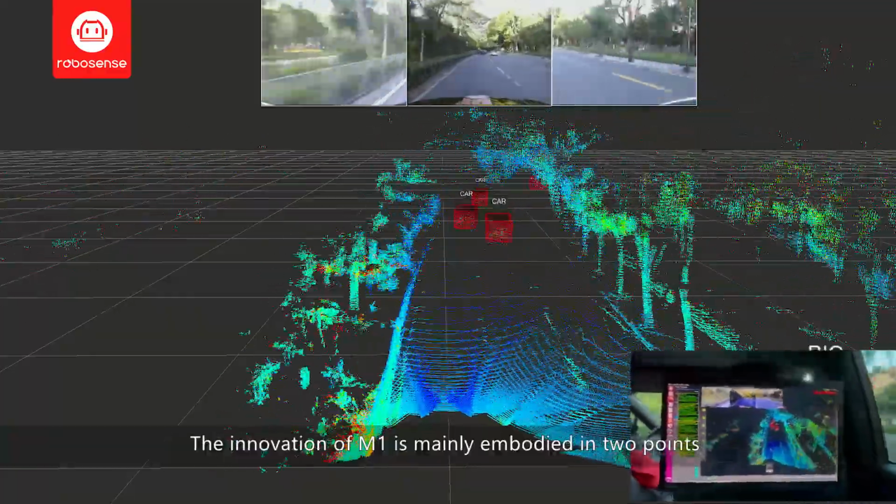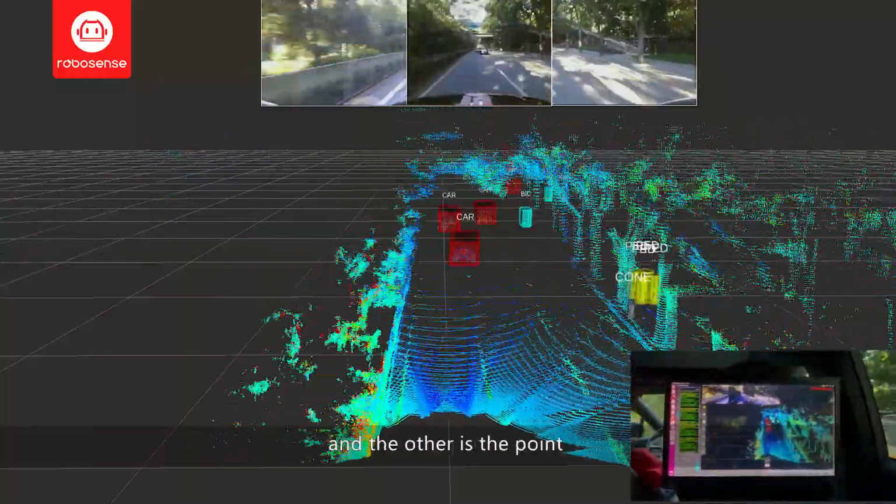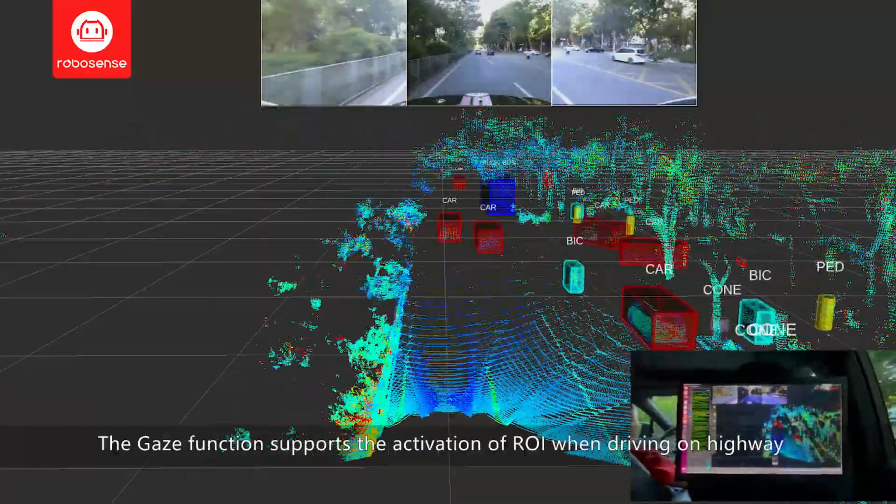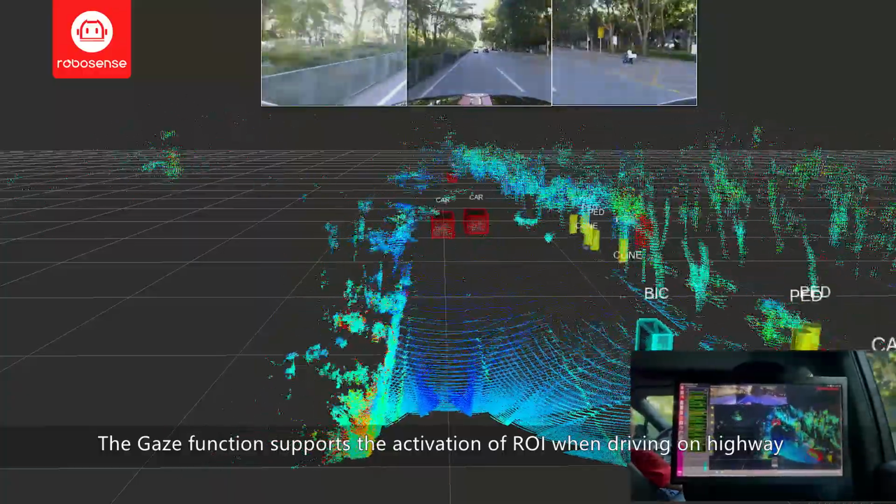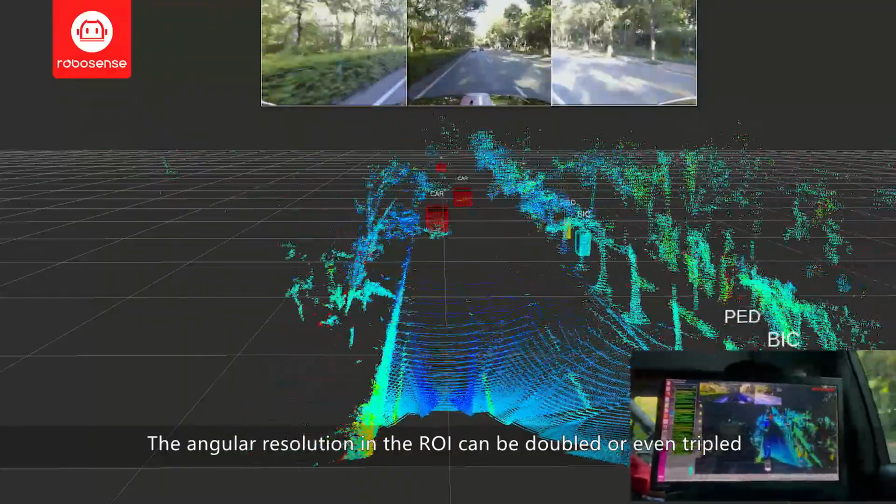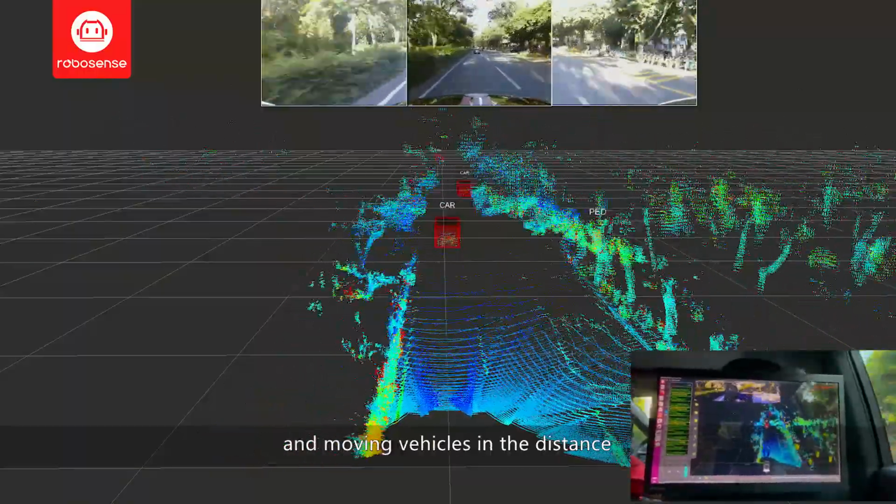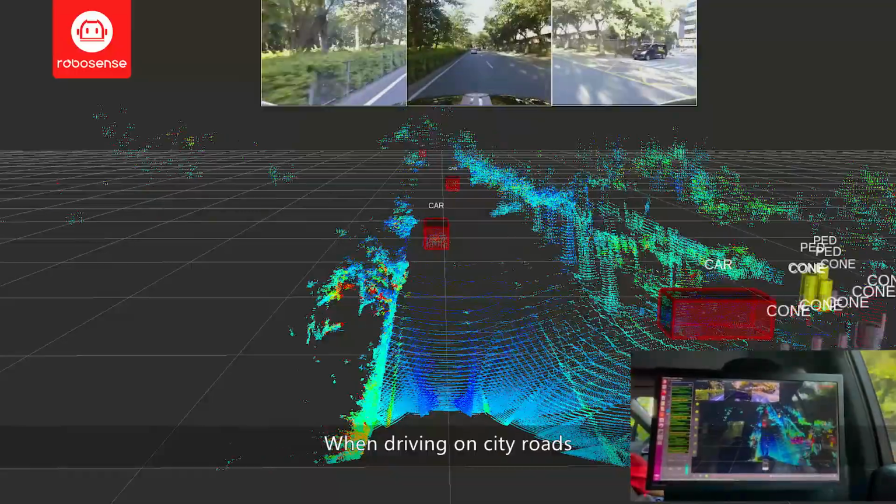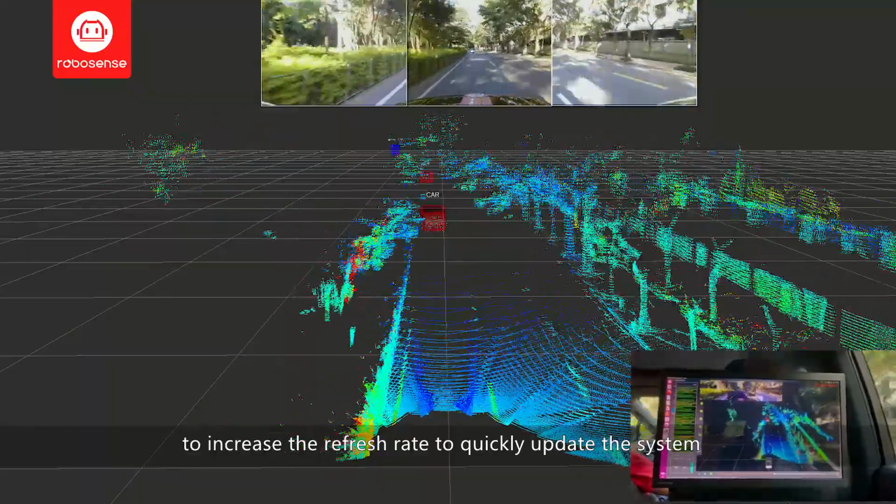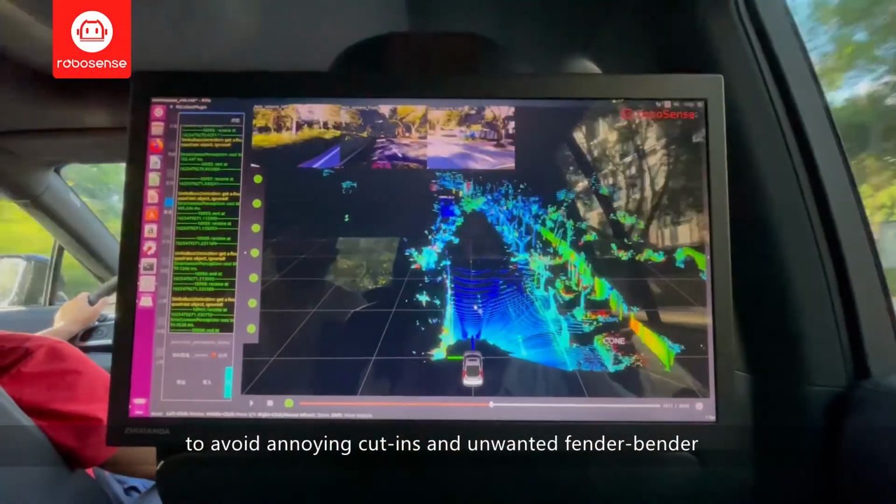So the innovation of the M1 is mainly embodied in 2 points. One is the gaze function similar to camera zoom, and the other is the point cloud environment perception algorithms at the software level. The gaze function supports the activation of the ROI when driving on highway. The angular resolution in the ROI can be doubled or even tripled, which can clearly show the details of small obstacles and moving vehicles in the distance. When driving on city roads, the ROI can be turned off to increase the refresh rates to quickly update the system with the near-field information to avoid annoying cuttings and unwanted fender benders.